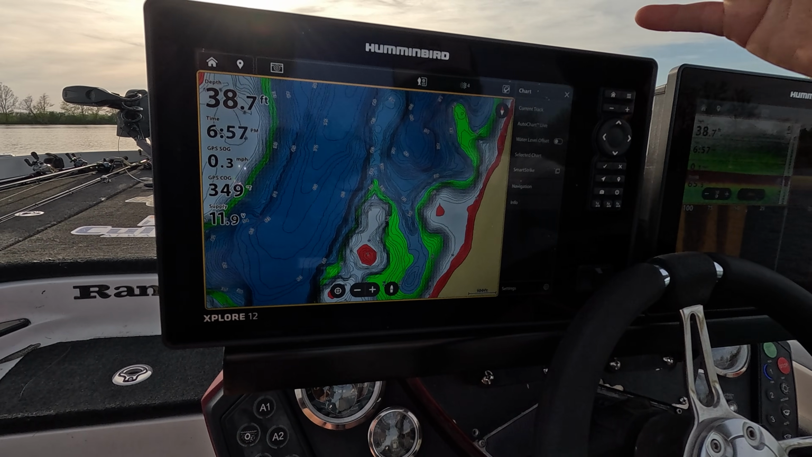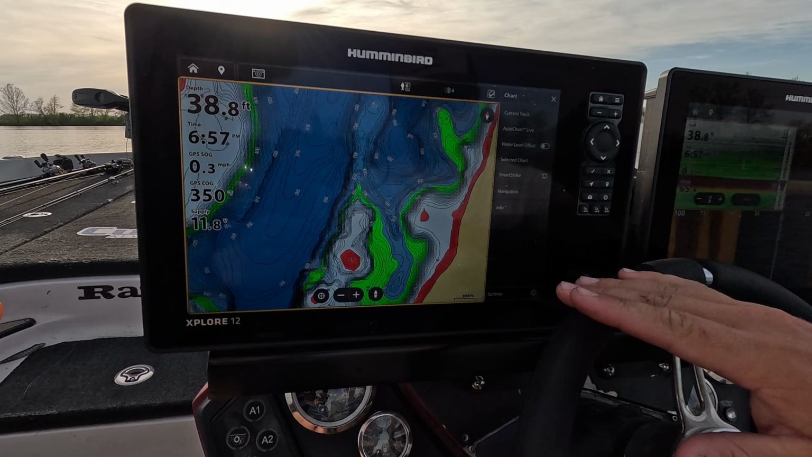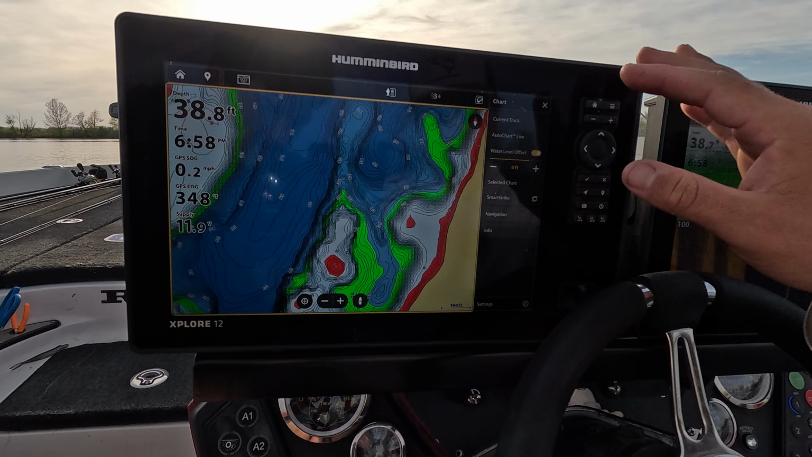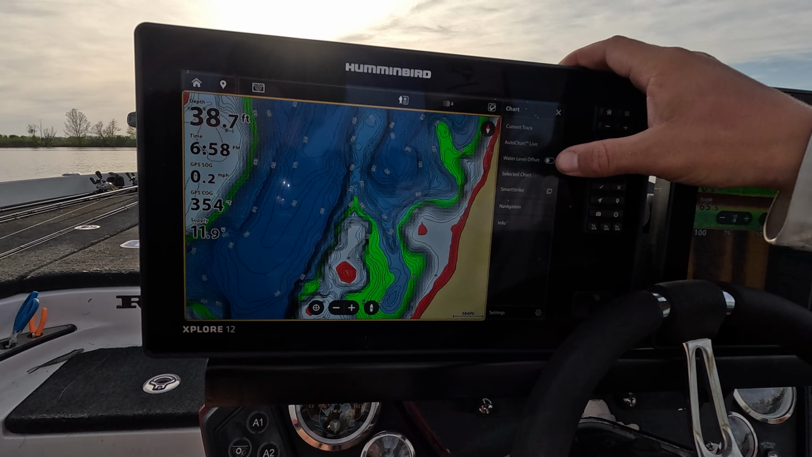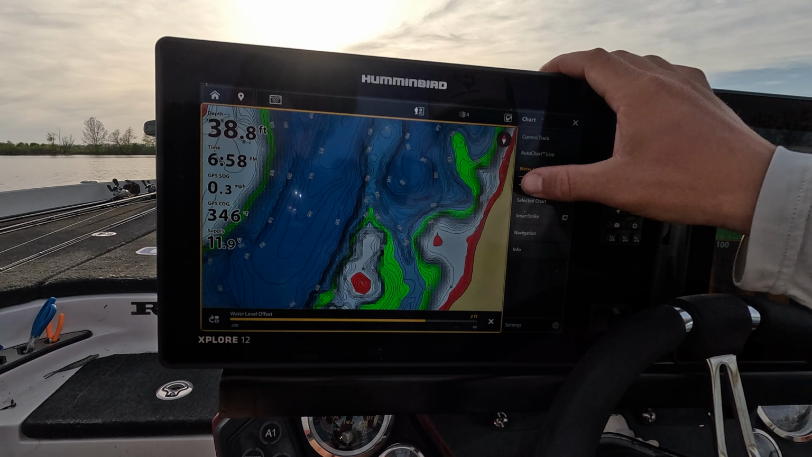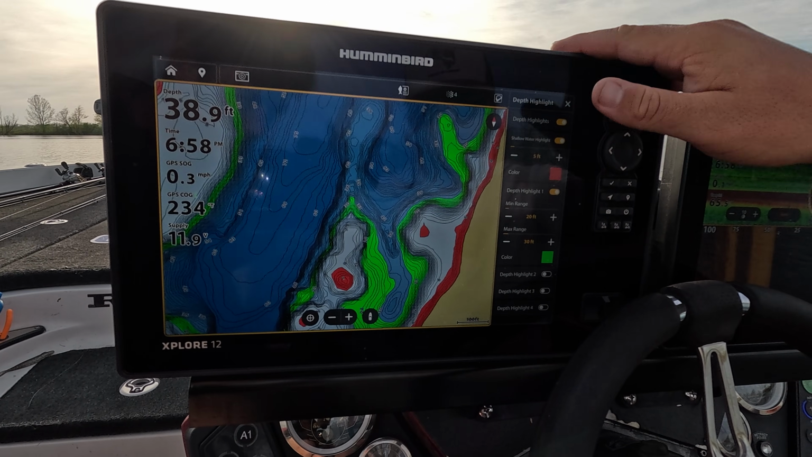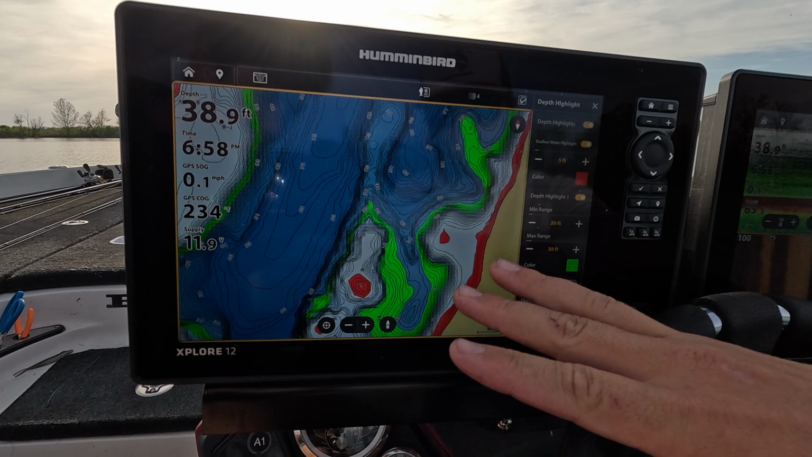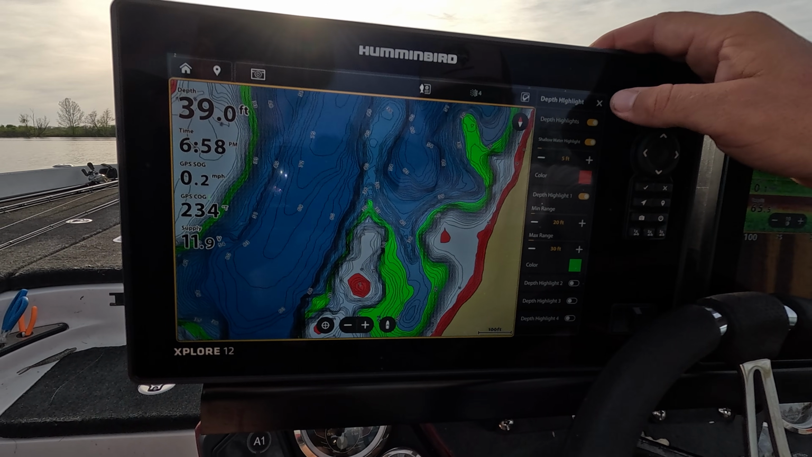Humminbird did a really good job again of setting everything up to where it's really easy to do your water level offset, which is huge with Lake Master because whenever the water's up or down, you can just change this and the contours will change right with it. All of the depth shading and everything is right here. Shallow water highlights or depth highlights, you can fully customize the colors of this map.